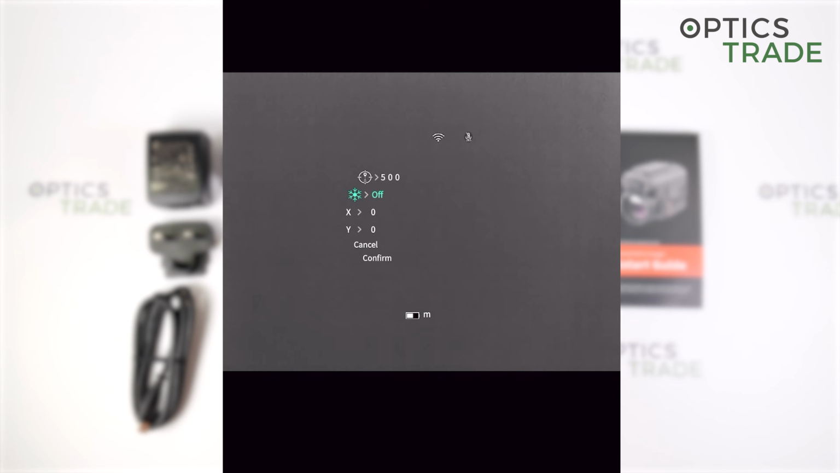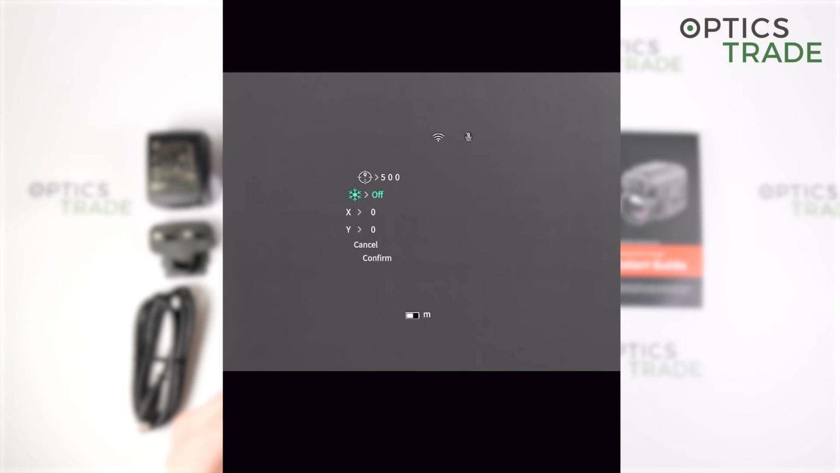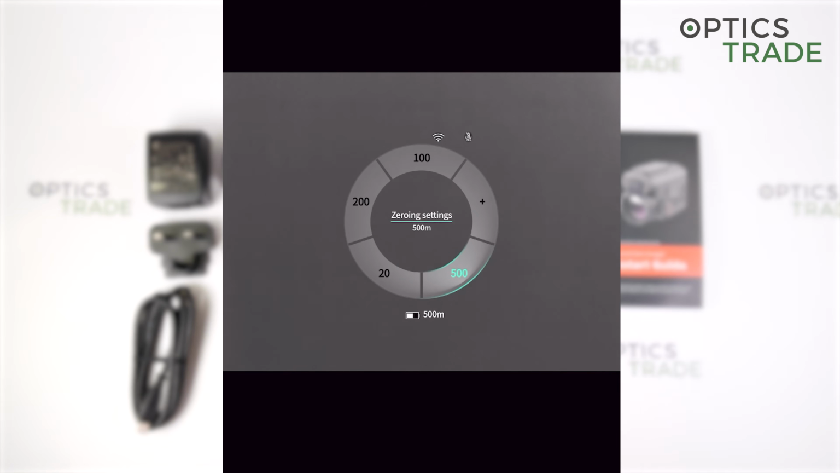Here, this is the freeze mode of the screen, so you can easily shoot in your rifle. Then the X and Y, where you can adjust the image, so your shot placement is then perfectly where the shot should go. And when we confirm it, we see another program which is now 500, and you can choose now this for your specific rifle.